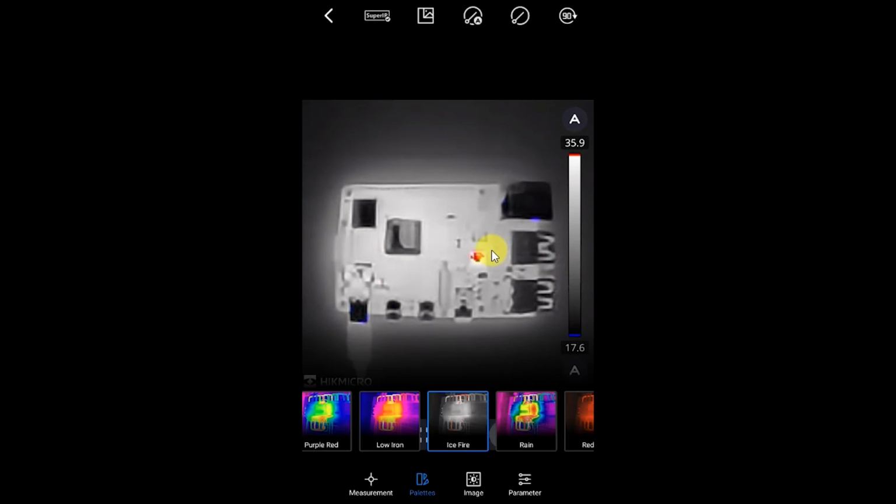Again, we did say that that one integrated circuit there was running hotter than the rest of the circuit. So it wasn't actually in fault, but it was hotter than the rest. You can see here that this will pinpoint that particular area and say, perhaps that's somewhere you need to have a look at. And if this was a faulty circuit, say one of our integrated circuits was failing and generating a lot of heat, then that would pinpoint up in here and very quickly let us identify areas in our circuit that we do need to go and further investigate.